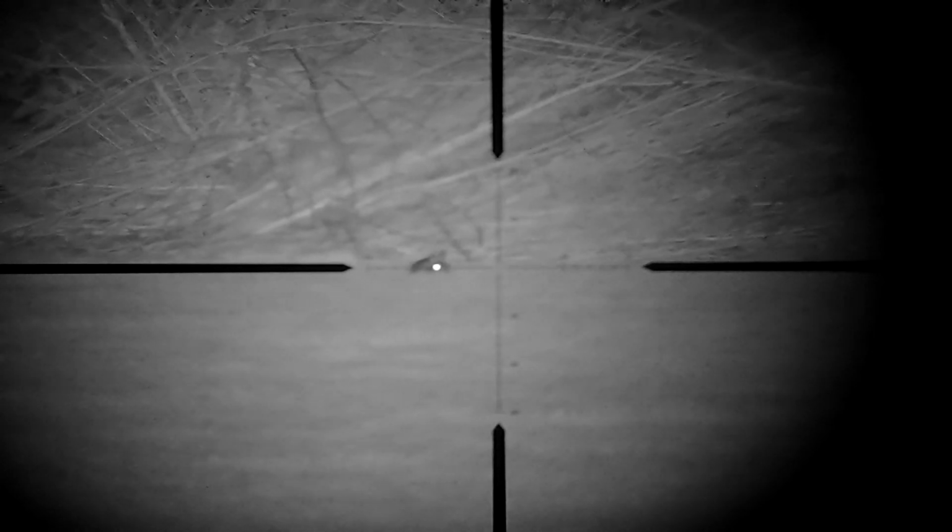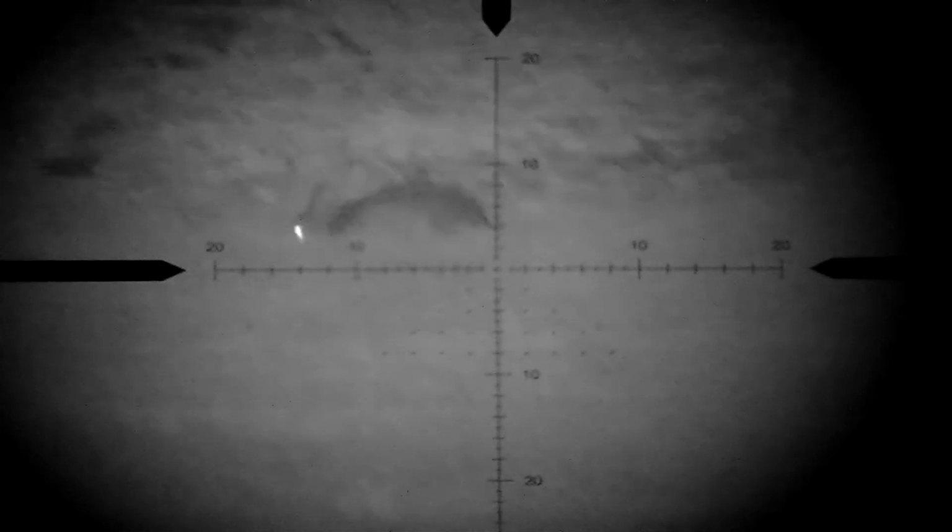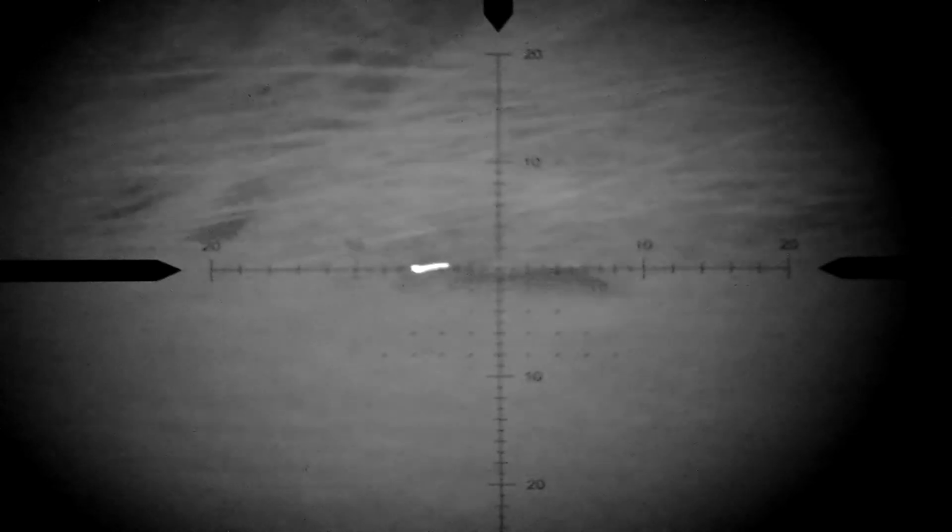So after waiting a little while longer, another one pops out, a bit further away this one. I think if I remember right, this one's more like 90 yards, and I zoom into him to take the shot. Safety goes off.